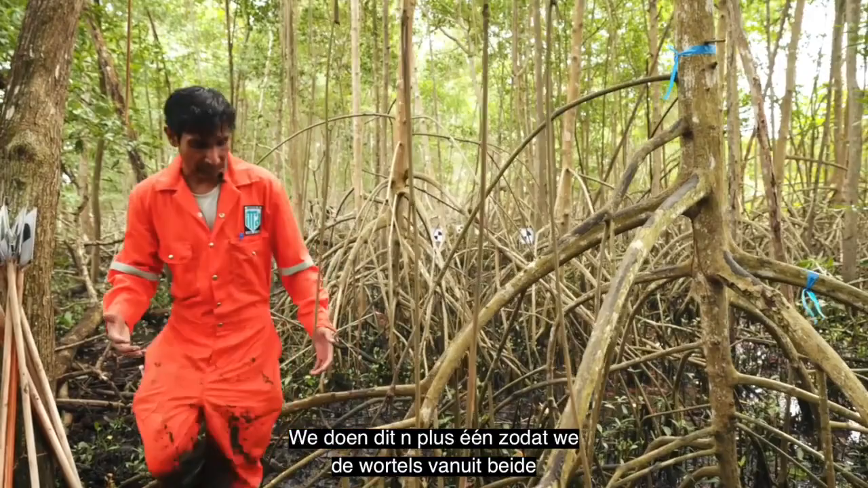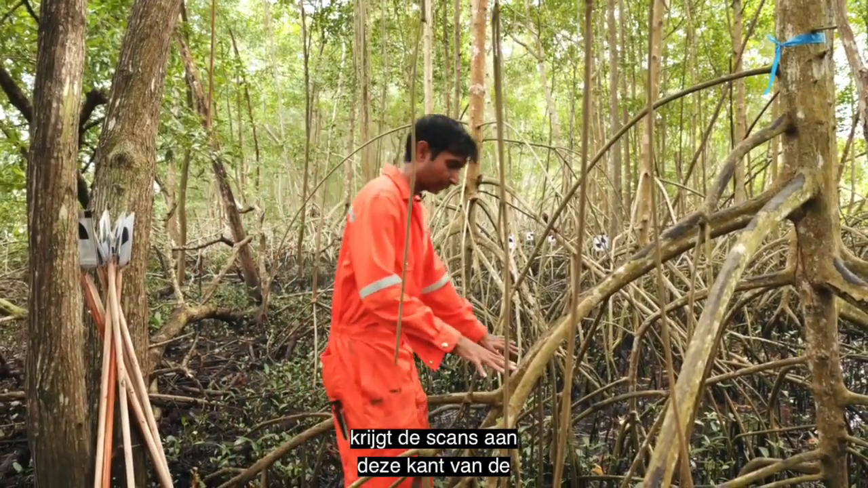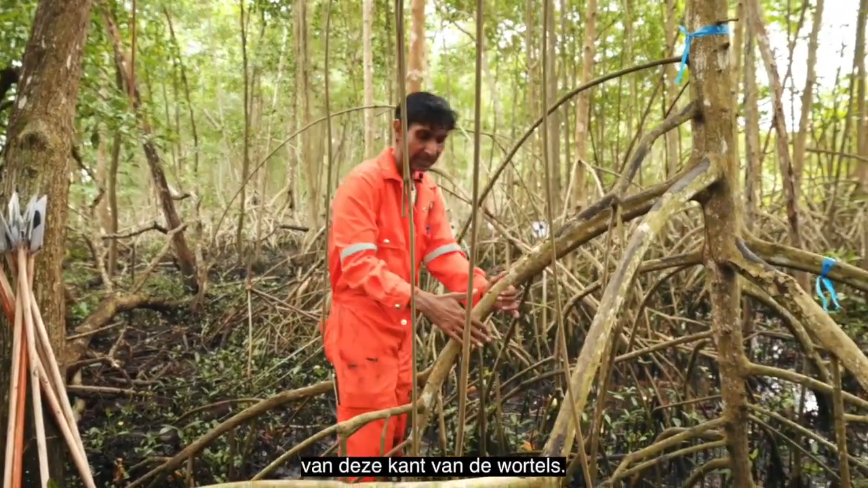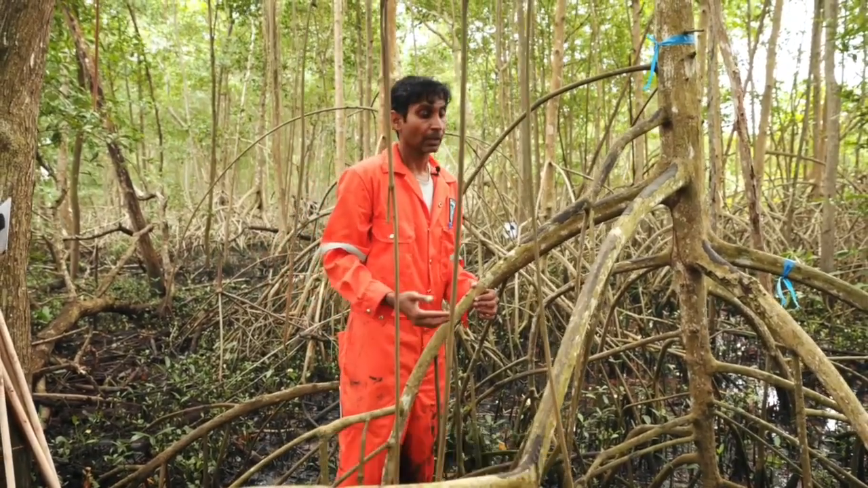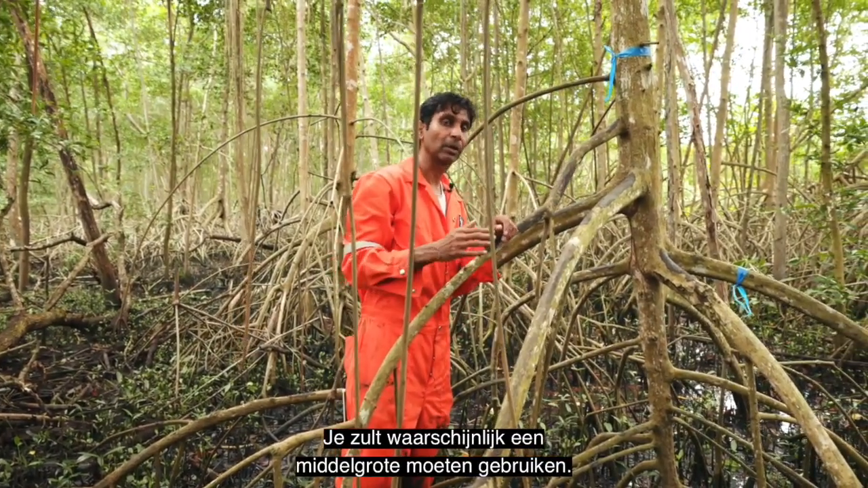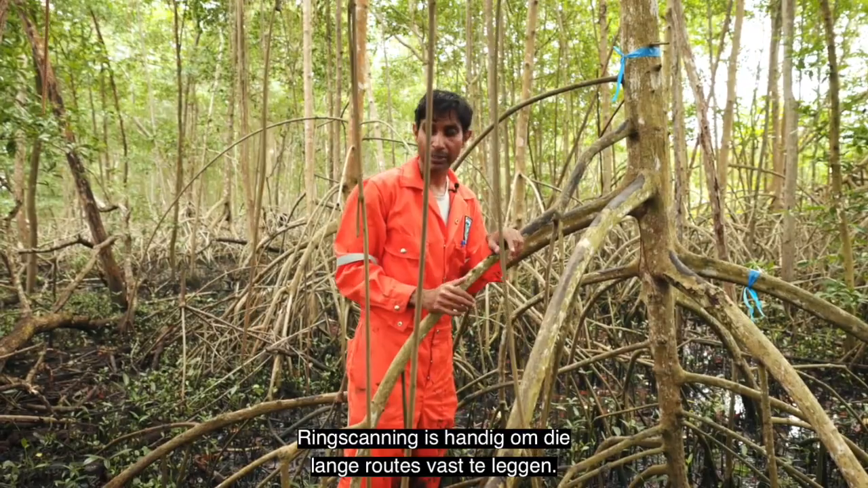We do this n plus 1 so that we can get characterization of the roots from both directions. So we have like 1 here, so you'll get the scans picked up on this side of the roots. We do another 1 here, you get it from this side of the roots. You want to do that so that there's no occlusions. Also, not uncommon for red mangroves is that you'll have a very long root going off. You'll probably have to do a medium ring scan to capture those long root situations.